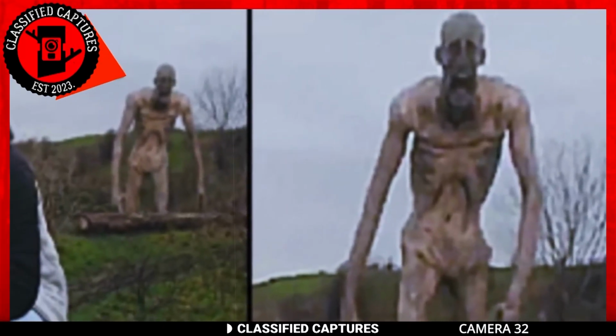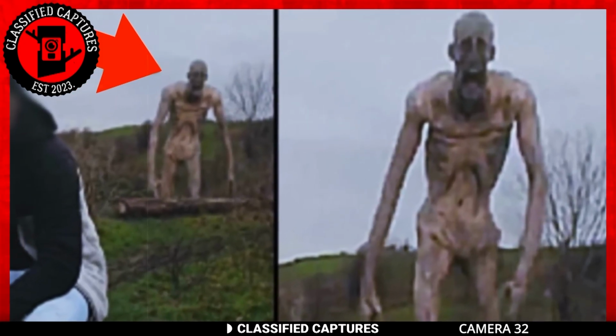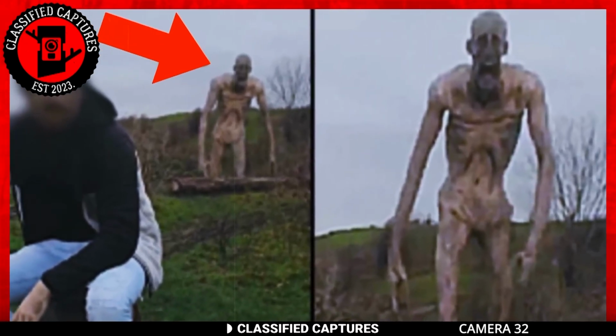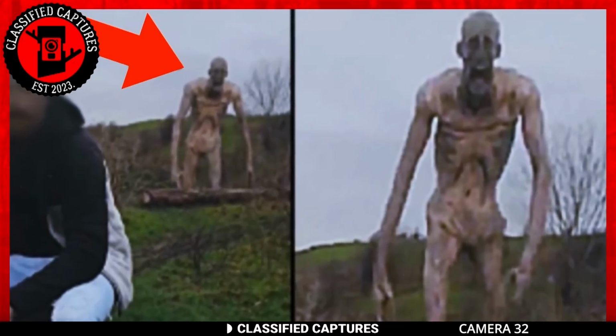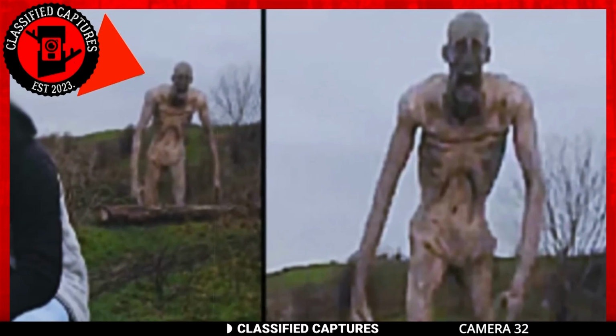Prepare yourself for a chilling sight, a colossal humanoid figure, its presence hauntingly etched against the backdrop of an open field. The capture you see was uploaded by the user Kiwasibor on YouTube. In the capture, we see a creature that looks emaciated with pale skin and sunken eyes. Its mouth is slightly ajar, as if in a silent cry.